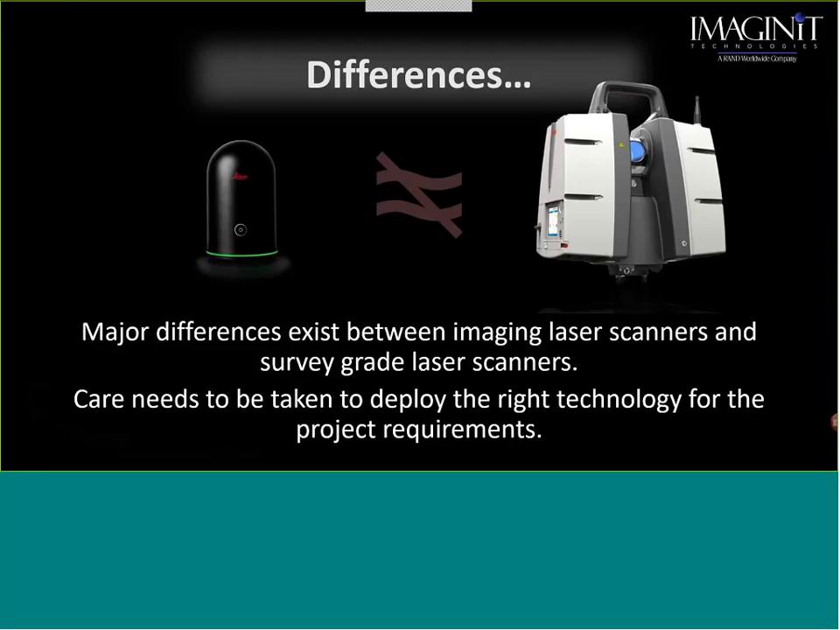Another one is, when we start looking at getting into scanning, depending on what you're doing, that BLK may be the absolute piece of equipment that you need, but it may not be. So, you know, there is a little niche market for that BLK.